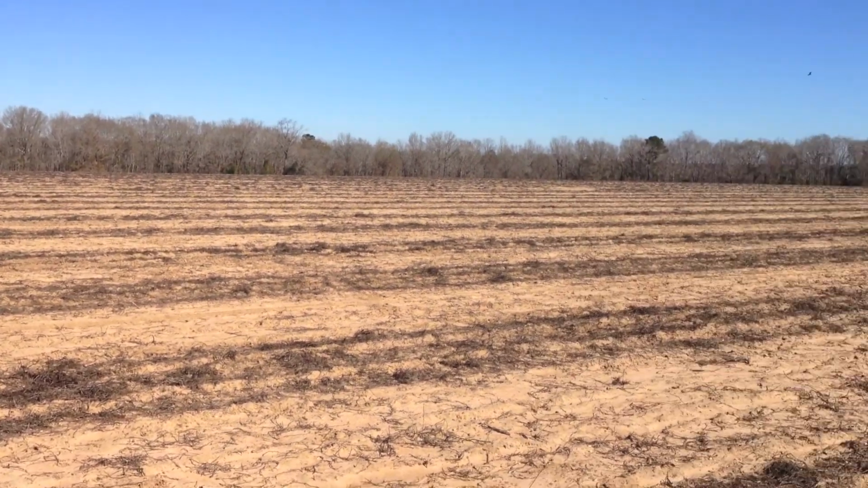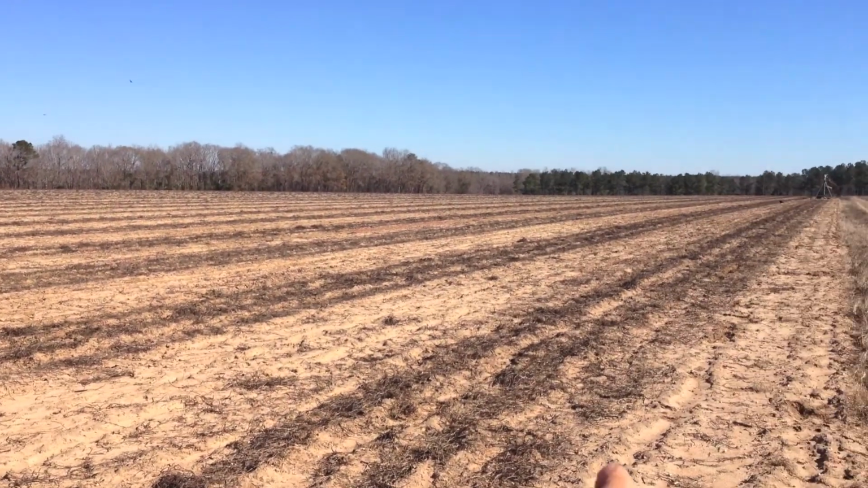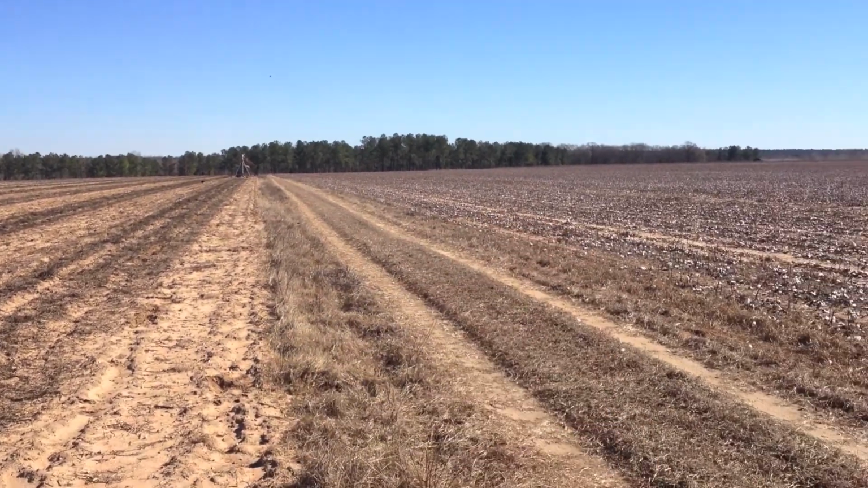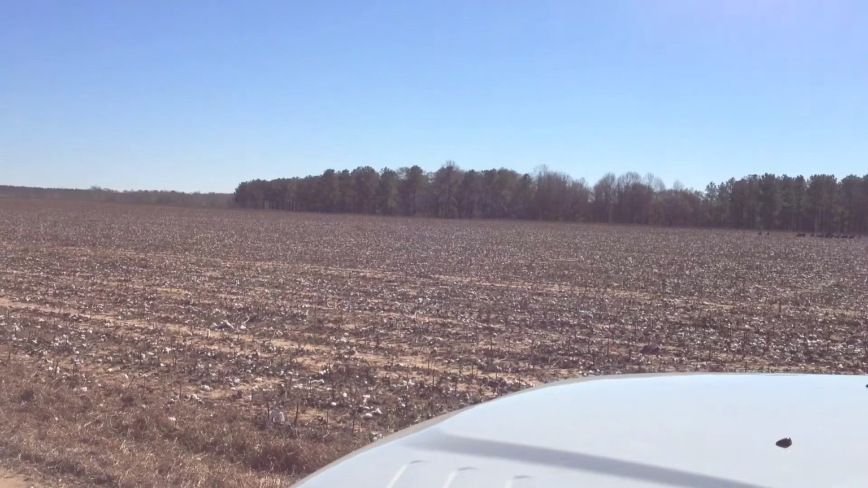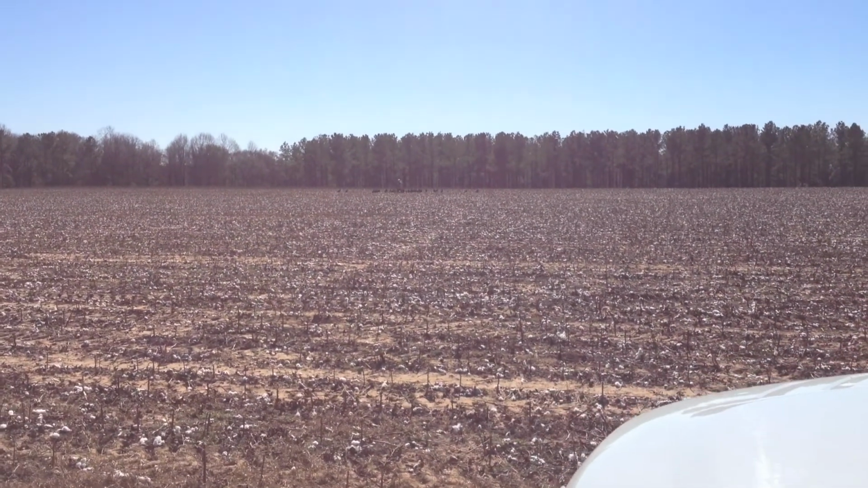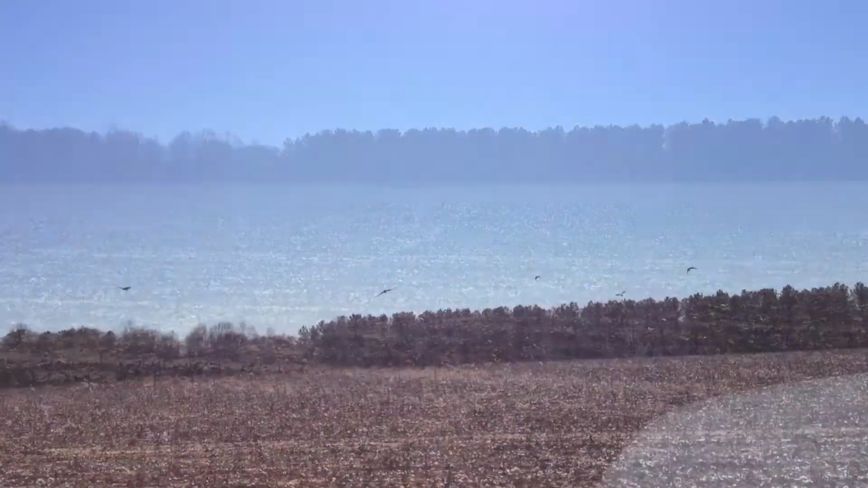So here we are in the daytime the next day. The farmer has cut down the cotton stalks. The pig started there, ran that way, and I shot right about there's where the cotton stalks started. They have now been mowed down. And look at that pile of birds. They're vultures. What do you suppose they're eating?